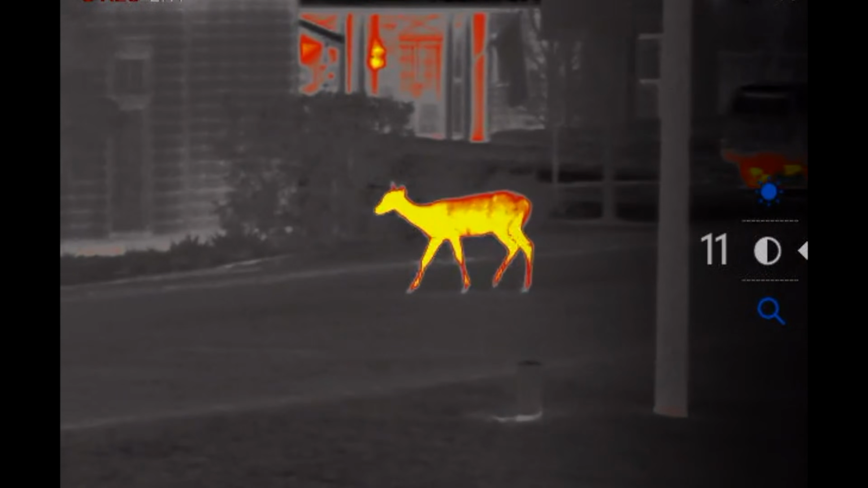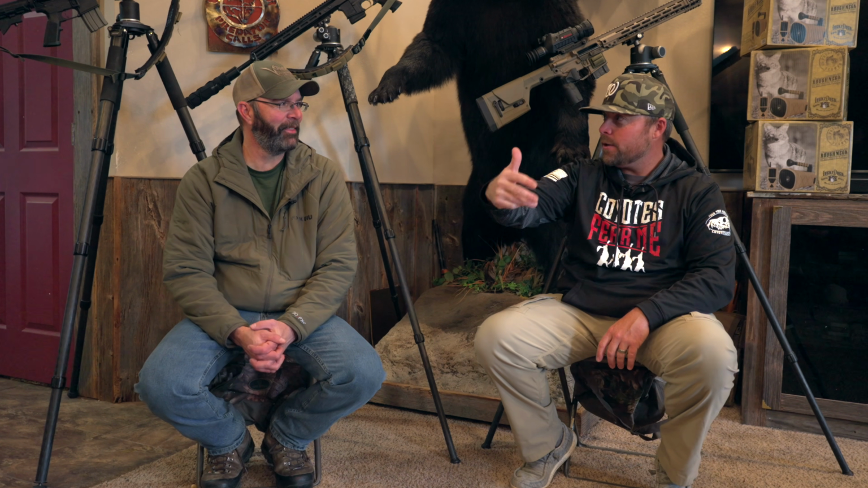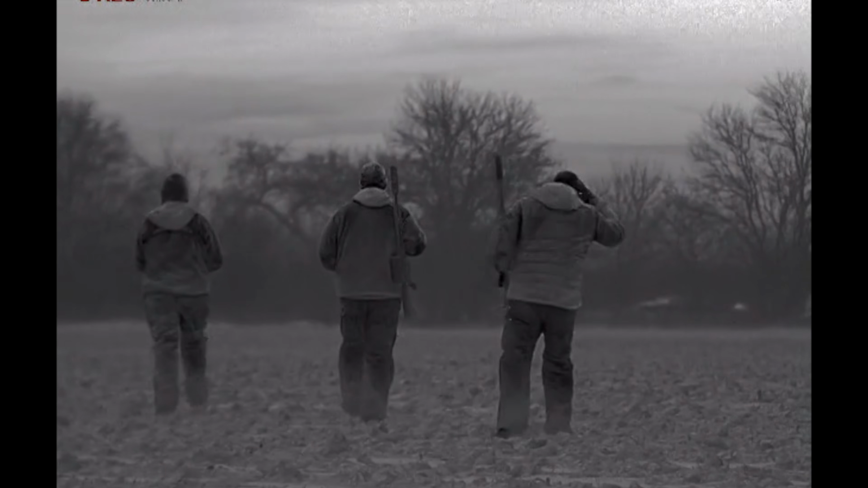And, you know, the good thing about a higher end thermal is, in this country where you have raccoons and deer, and probably anywhere you're night hunting, you get something out there at 200, 300, 400 yards. You kind of want to know what it is before you waste 5 minutes trying to call in a rabbit and you think it's a coyote. You're right.